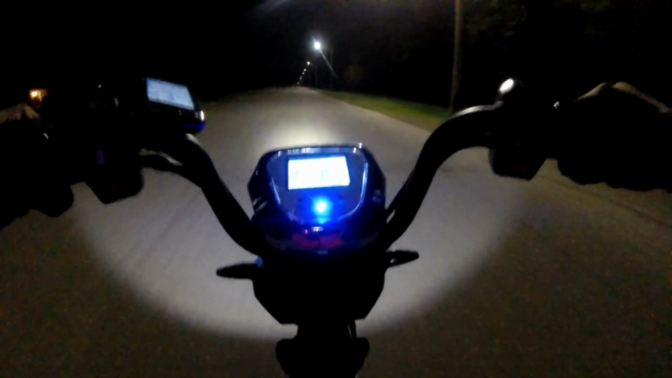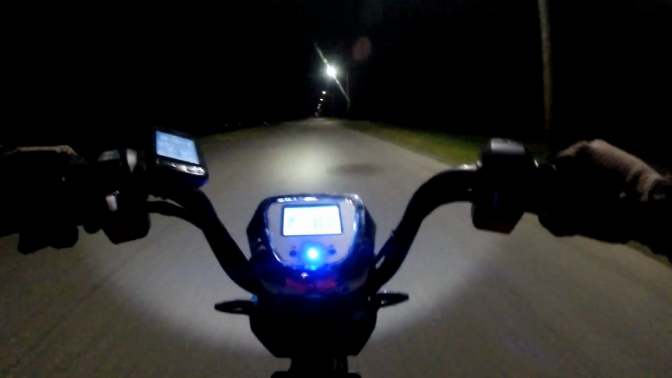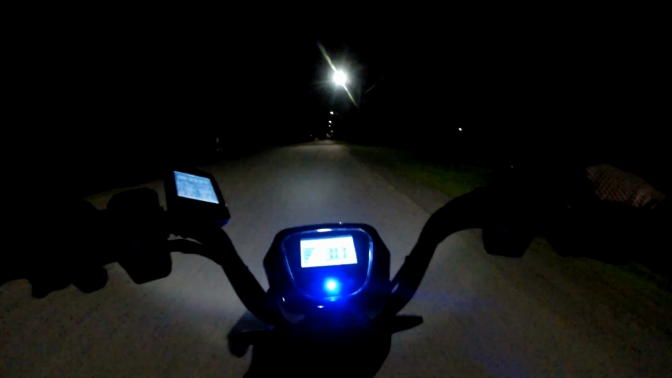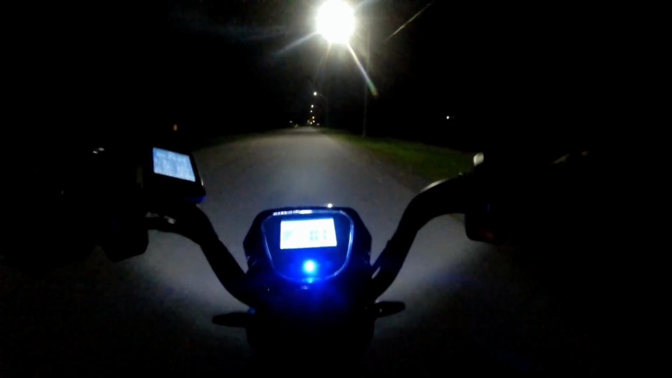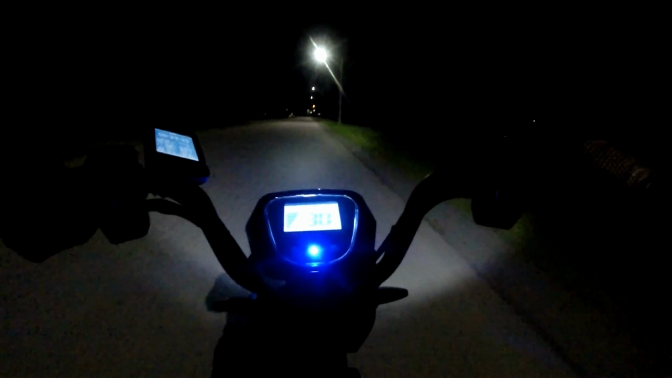So our average speed has dropped from 32.6 to 32.3. So negligible drop. But I guess half a kilometer an hour would be meaningful, maybe. I don't know. But now we're heading home. It's fun riding this thing at night in the dark trails because it definitely feels like you're going faster than you actually are.